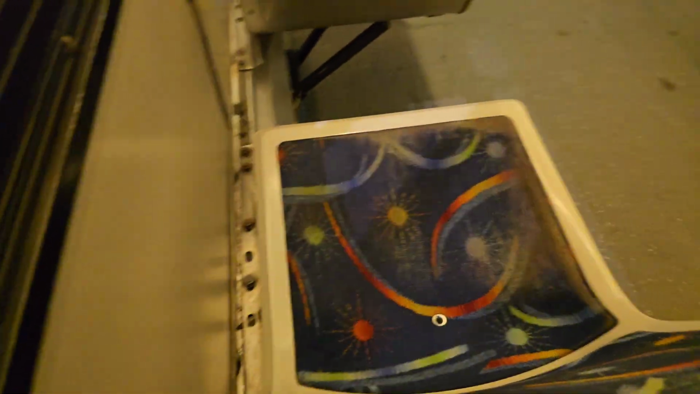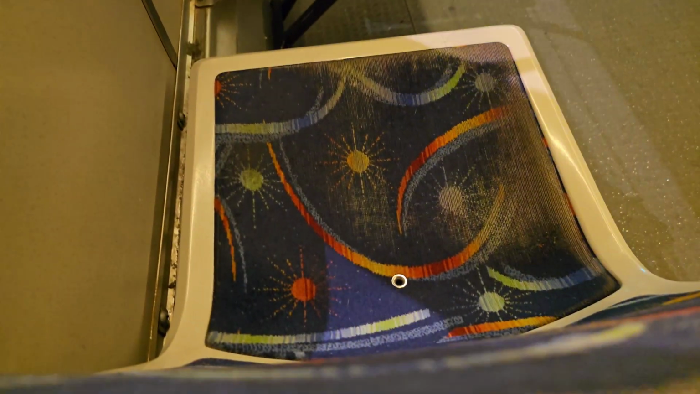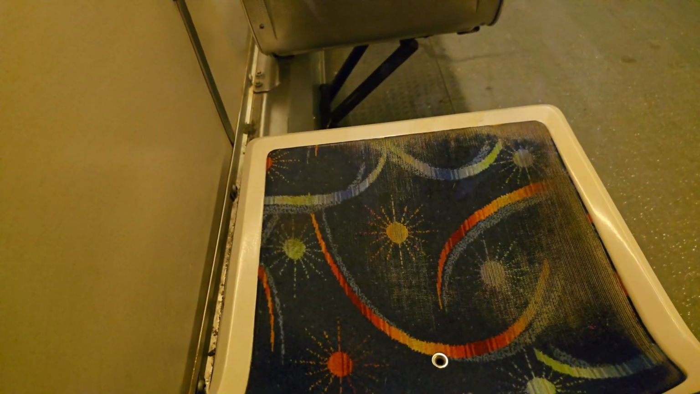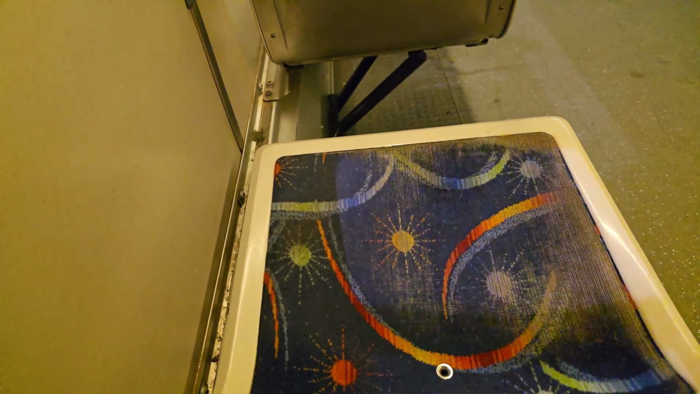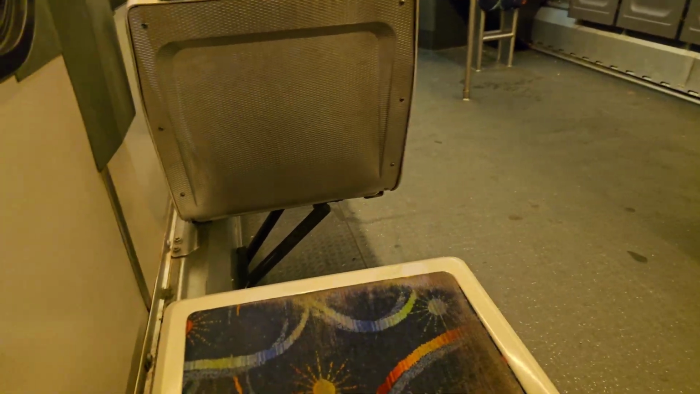So for example, these seats here, you can see they're pretty thick. But starting in late 2009, they became very thin. And the fabric that they use, it's pretty good on these seats here. But when they're on really thin seats, it makes for an uncomfortable ride. It sort of doesn't absorb the impact of bumps.